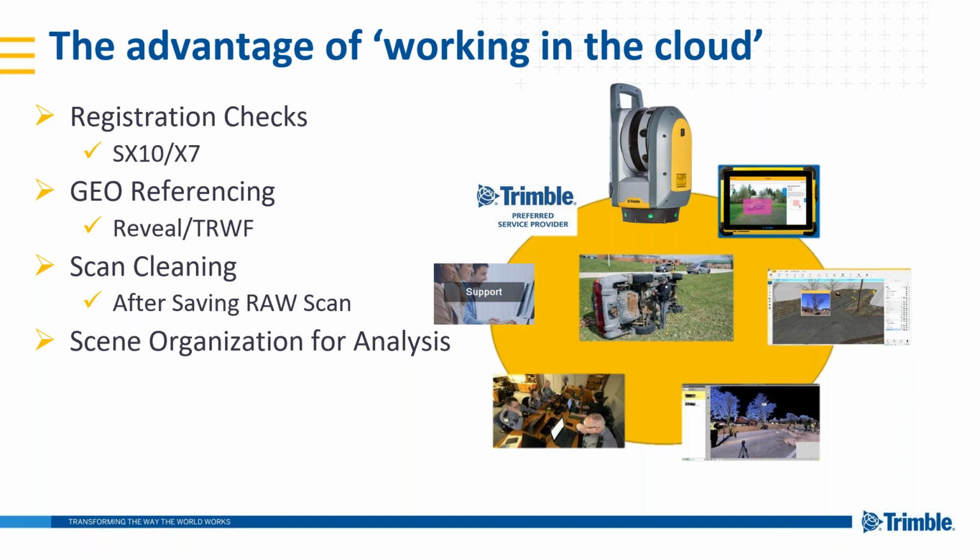So any type of parasites, any noise, anybody walking through the scenes, if we do have vehicles moving around and we do catch some of that during the scanning phase, we can quickly get rid of that and really not only preserve the raw scan, but also clean the raw scan up so we can then do later analysis and diagramming. Scene organization is very important.